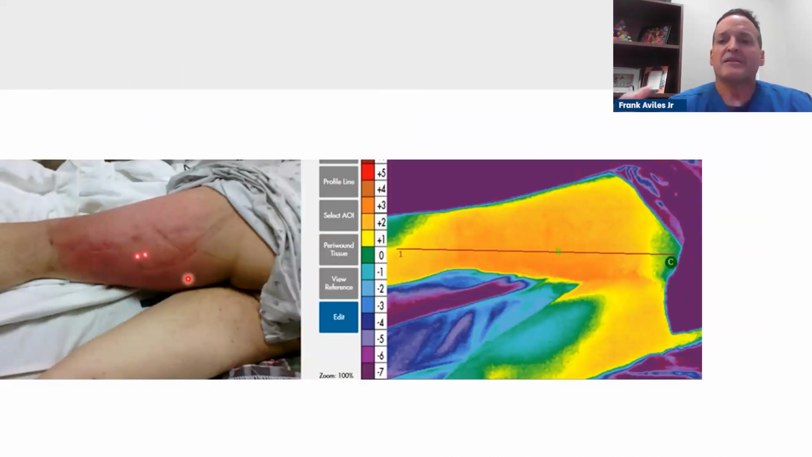So let's go back to thermography a little bit. Now knowing that what I'm looking at is temperature, what I'm seeing is this gradient that we discussed, and anything above +1 is hot. And as you can see, this patient showed that he was in the 3+ range. This is a patient that was getting ready to go home, and they said this was cellulitis.